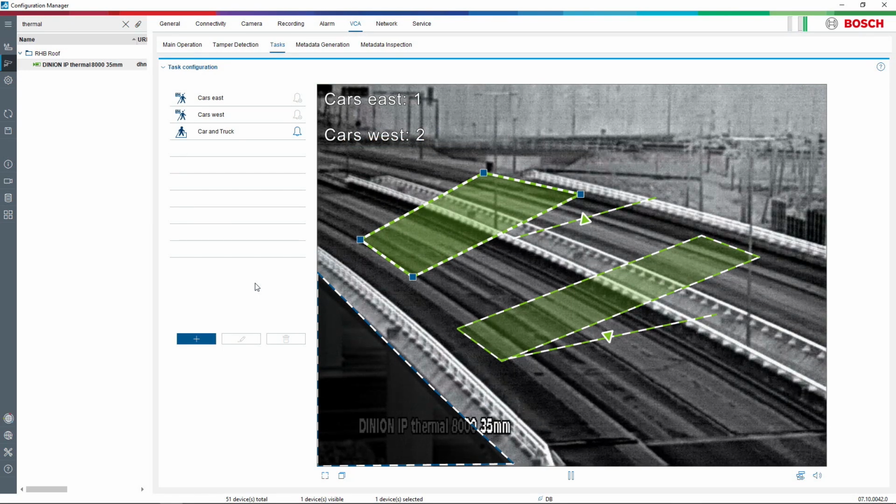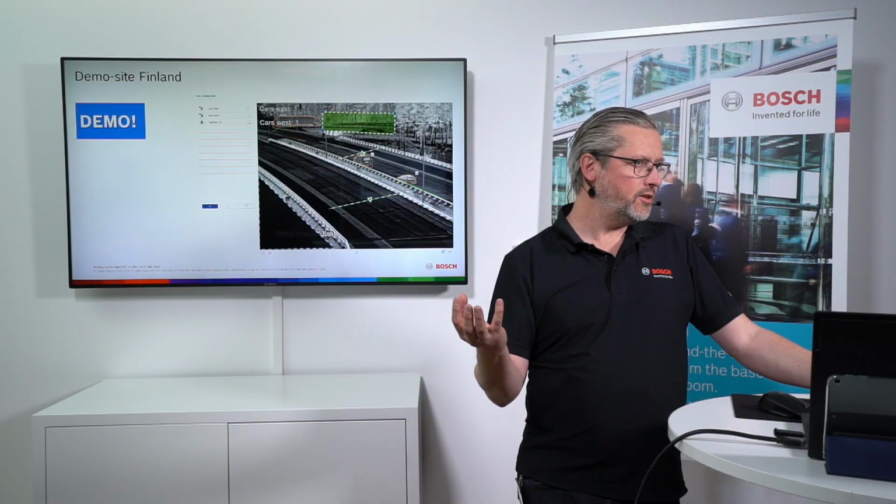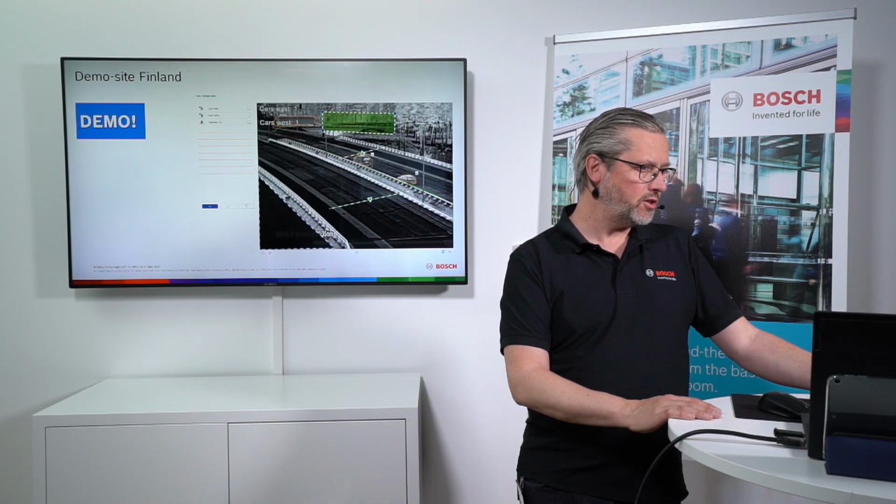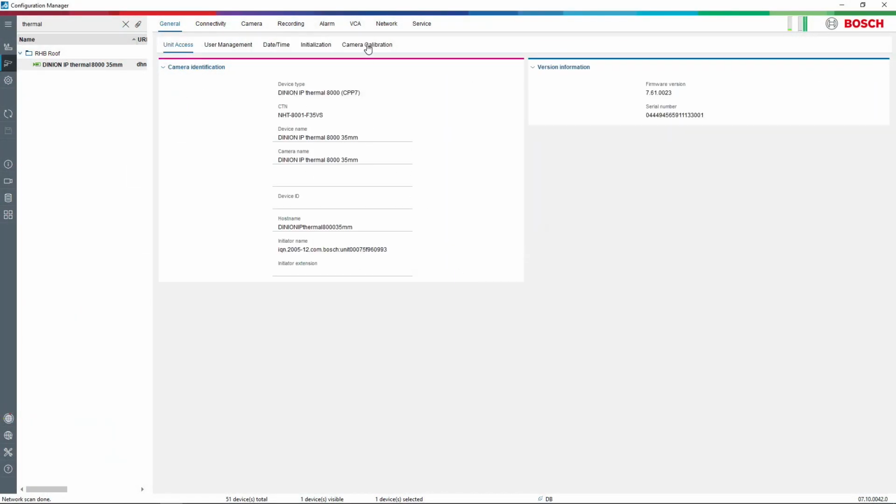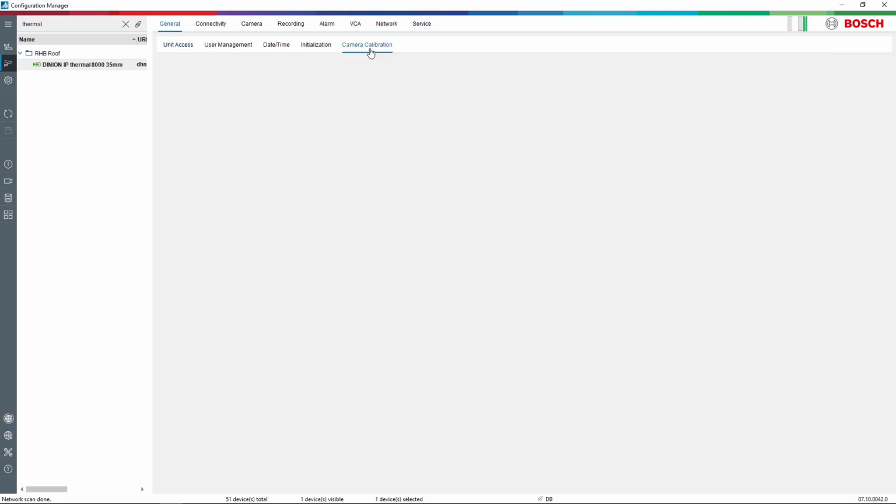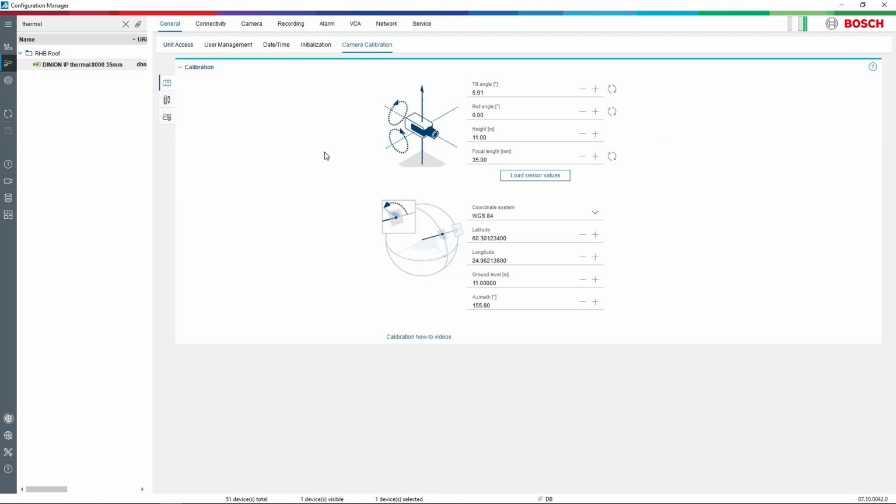Jimmy, a little bit about the settings we have for a thermal camera when we do the configuration, because previously there have been some questions about how long it takes to set up a camera and do the calibration of the camera, and why we do the calibration. Okay, so now I'm going to the calibration menu. It's under general and then camera calibration. This camera actually has built-in sensors, and it also knows its focal length. So the only thing you need to do is add the height for calibrating this camera.